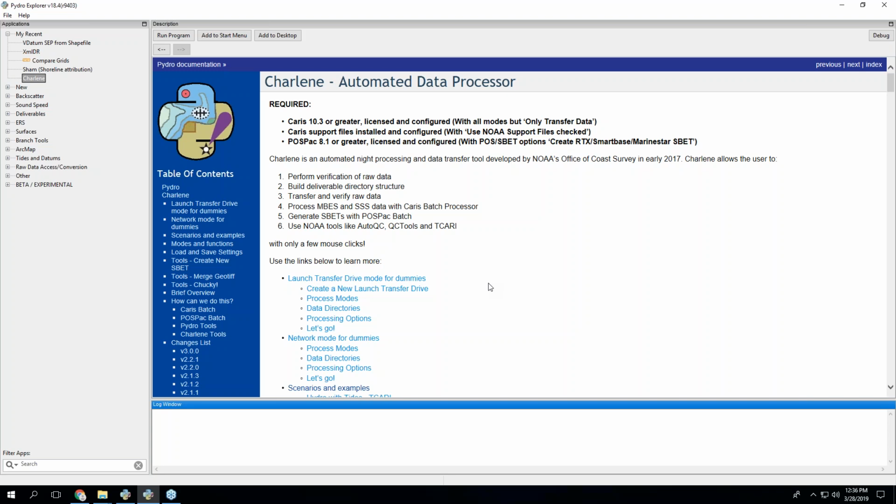That's going to include managing files, managing directory structures. It's going to include Kluster processing, POSPac processing, tools that we use like Tarquin tides, QC tools, AutoQC, basically everything that's involved in night processing.